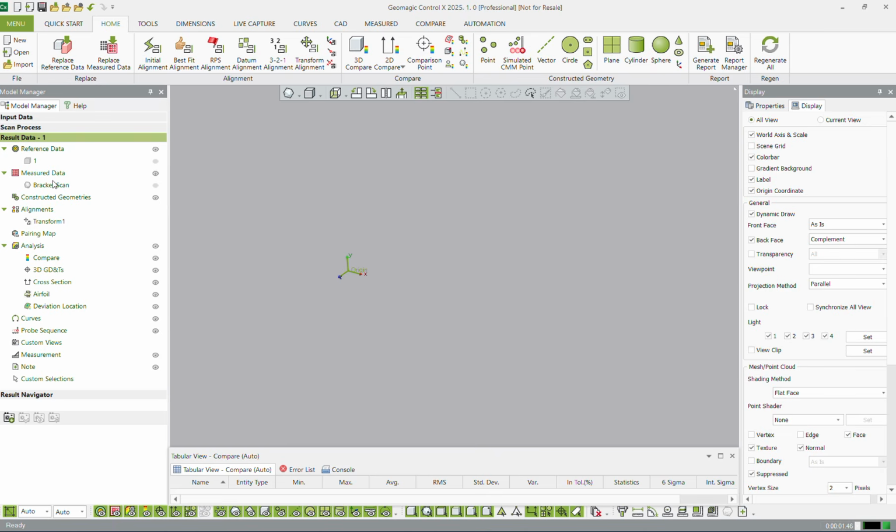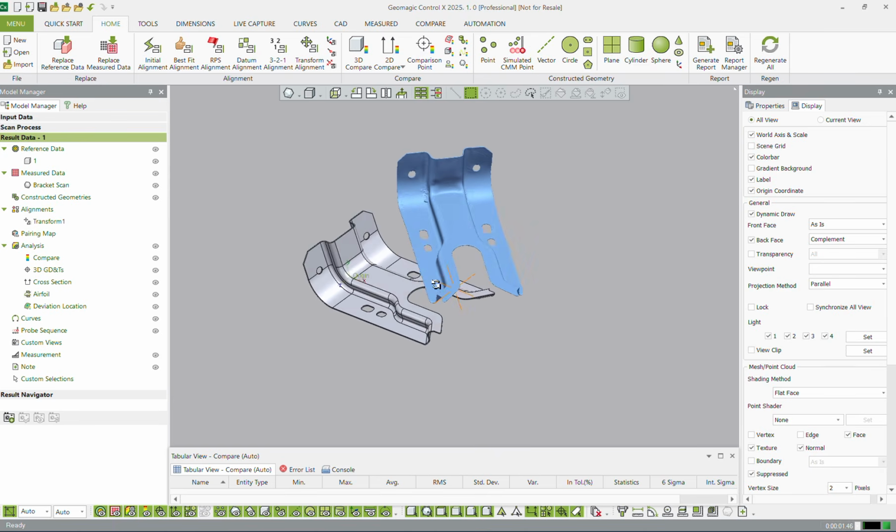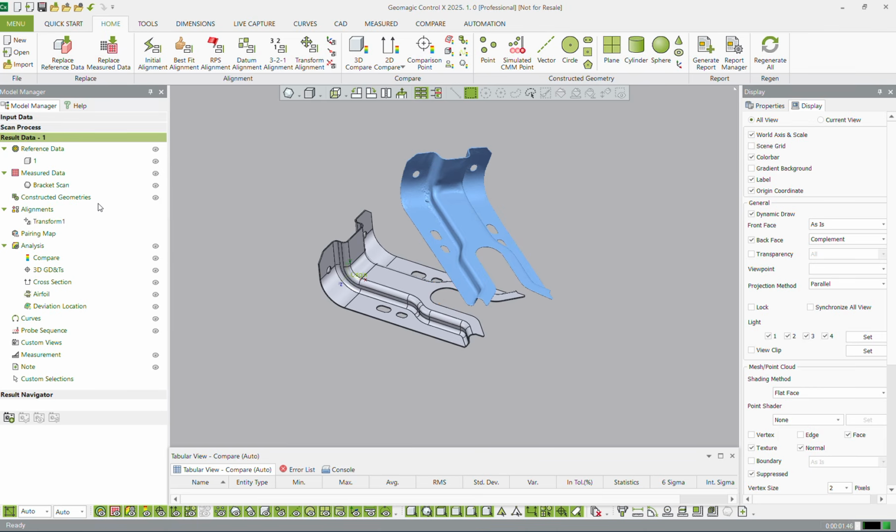On the left-hand side, we have our model manager. This is where, as you can see, it's kind of already populated, but these are all these different buckets. So I like to think of them as buckets, and then you can turn these buckets on and off with these eye icons. So if I want to turn my CAD data on, I press this eye icon here, and you can see there in the middle, in our main display, our CAD has popped up. Now you also have the measured data. This is going to be our scan data. You can see there we have our scan data now shown as well. These buckets will populate as we complete more and add more items and complete this inspection report.